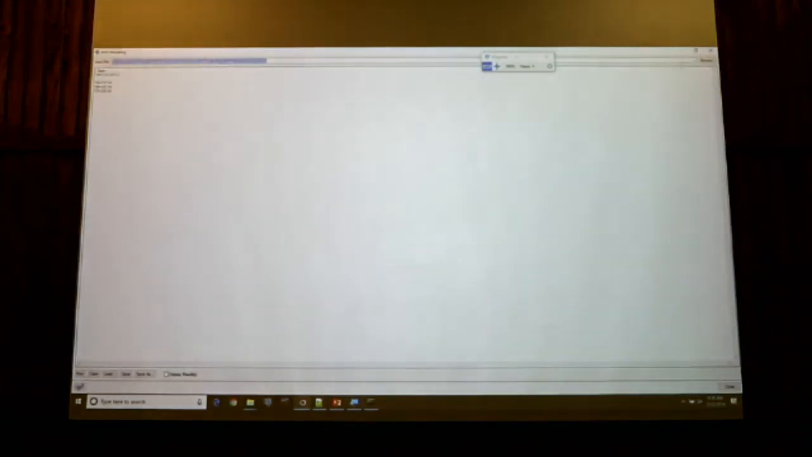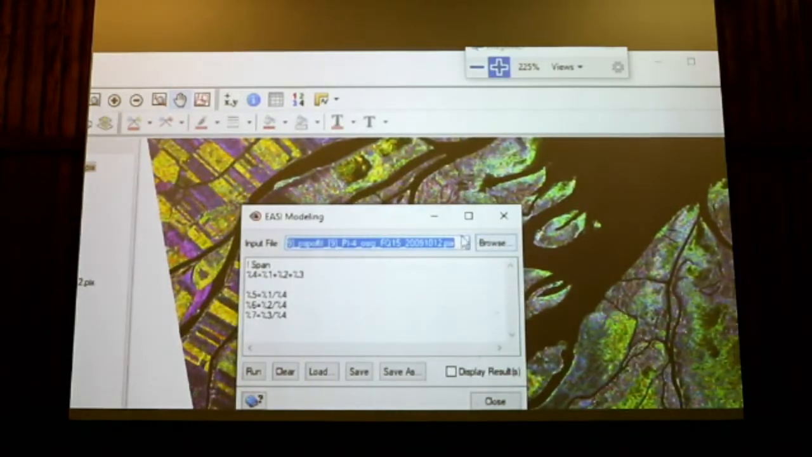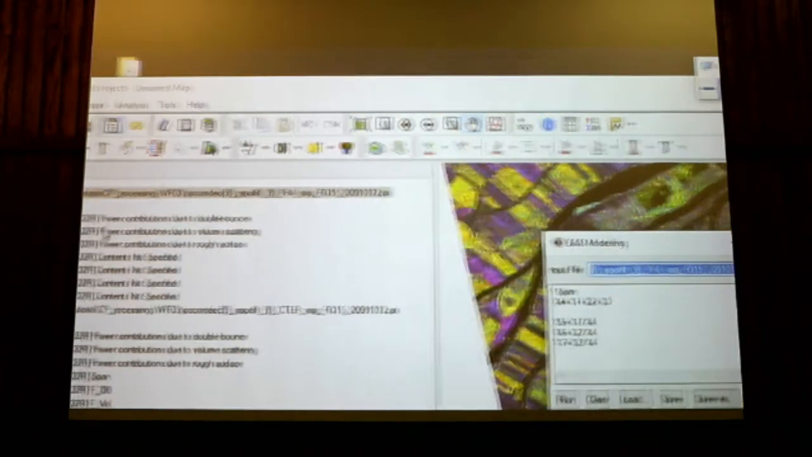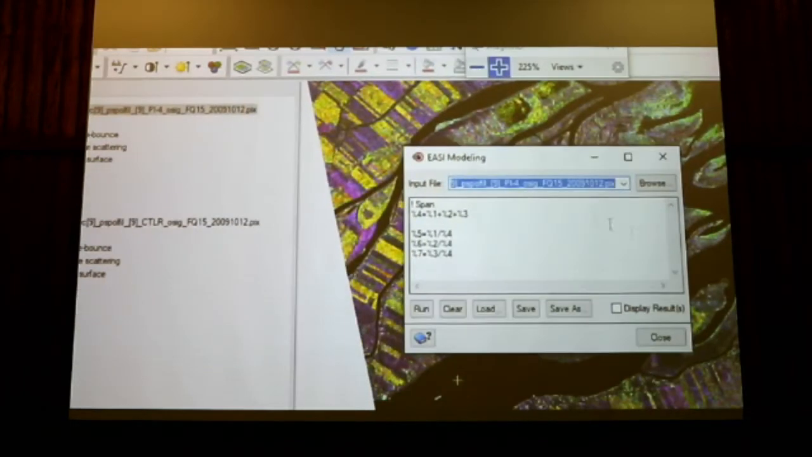You have to apply it to the other image, the pi/4 one. Just make sure that you have pi/4 selected. Make sure you have your new channels. And then I can click on Run.